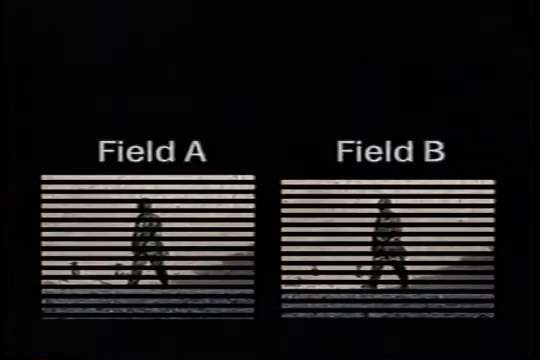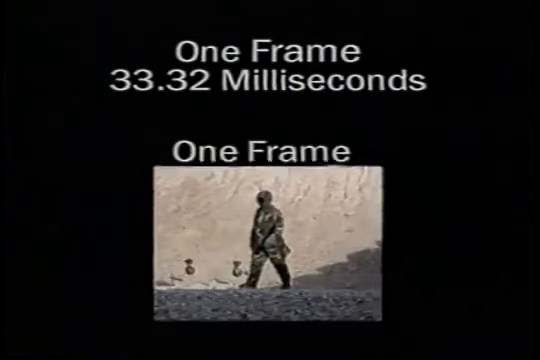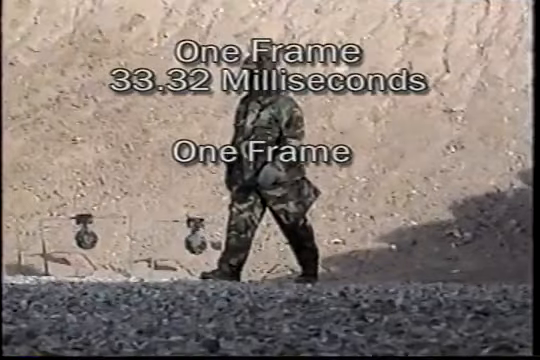Each frame is made up of 2 interlaced fields. A field lasts 16.66 milliseconds. A frame, therefore, lasts 33.32 milliseconds. The government contends that a gunfire flash will last less than half of one field, or about 8 milliseconds.